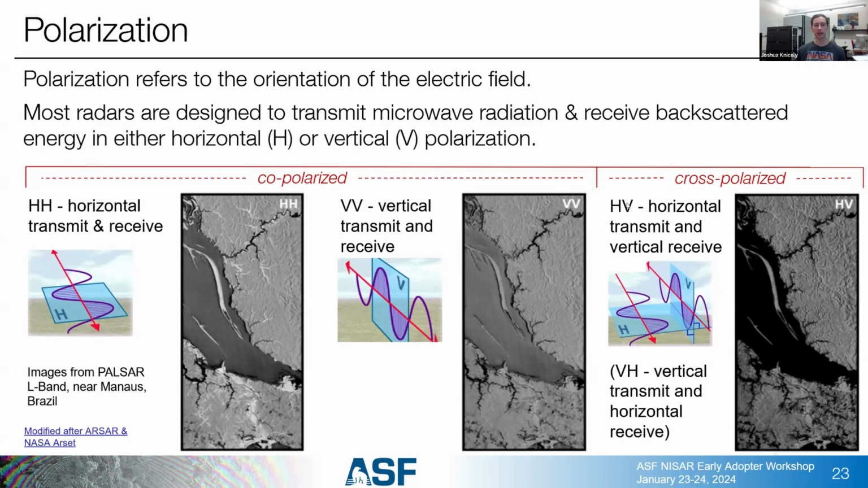With things like the Sentinel system, they actually do something called dual pol, where they will transmit in one orientation and receive in two others. And that gives us a lot more information. You can also do circularly polarized waves and elliptically polarized waves. That gets a lot more complicated, but it can be very useful for finding out other information about the surface. And all of these different polarizations affect how the radar waves interact with the surface and what information we're getting back.